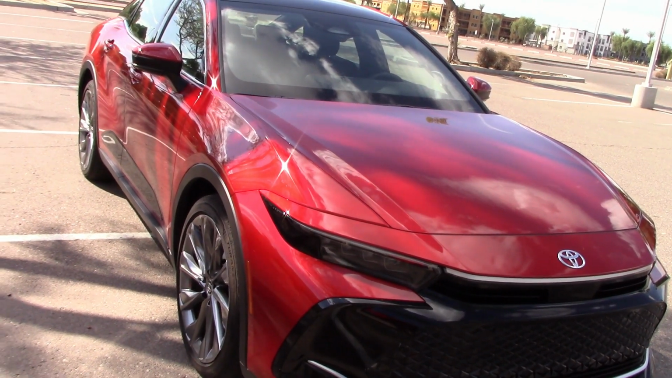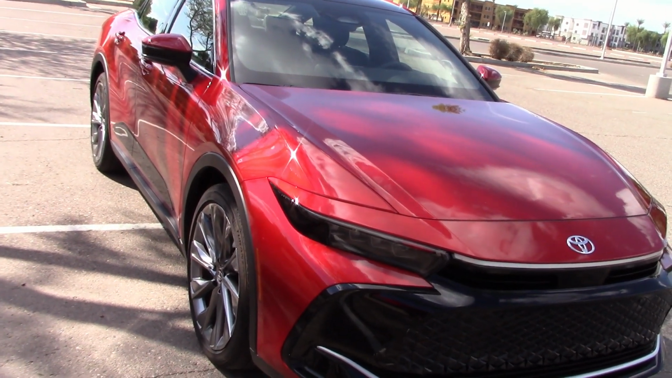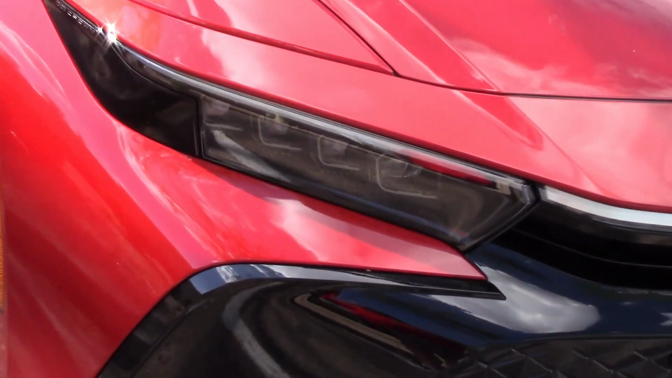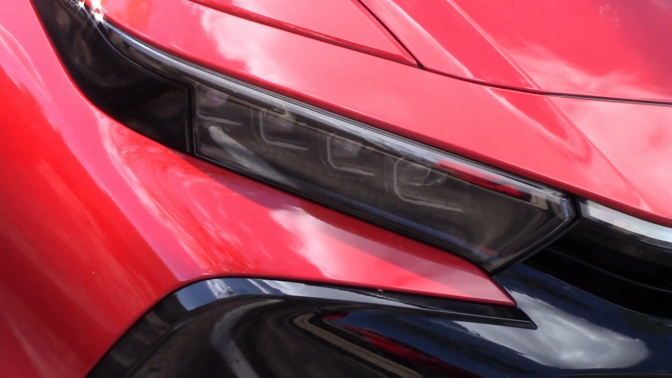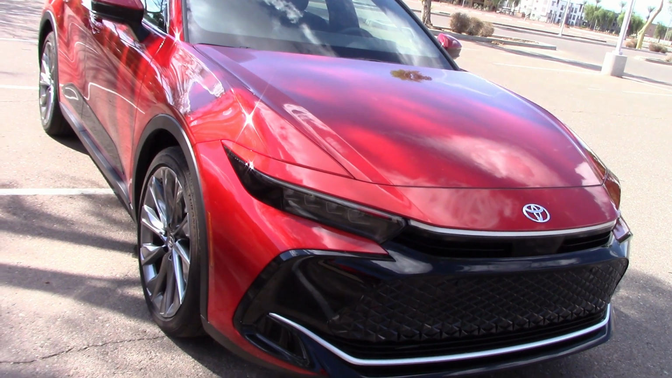Toyota sent us a Crown to drive. This replaces the Avalon model. We did a full 1-week road test on this already with the real world fuel economy numbers, but here we're just doing a night drive and headlight test. Got 4 bulbs in the front on each side. If you want to see the full test, we'll have a link for that at the end of this video.